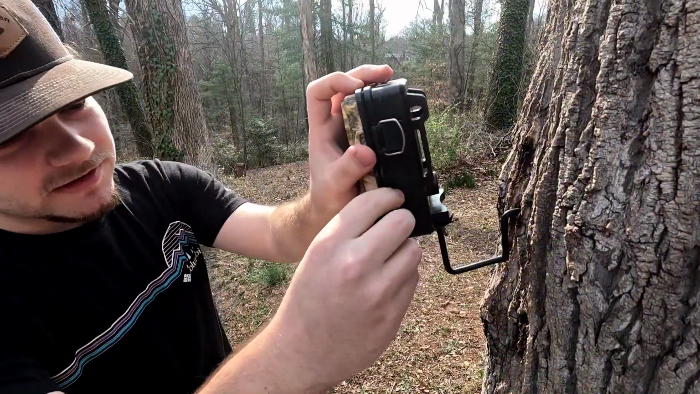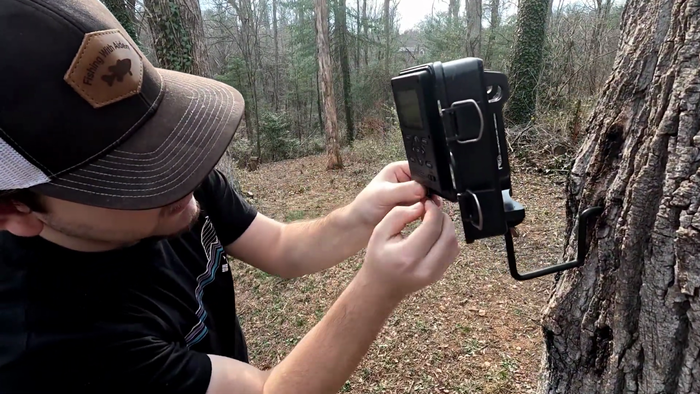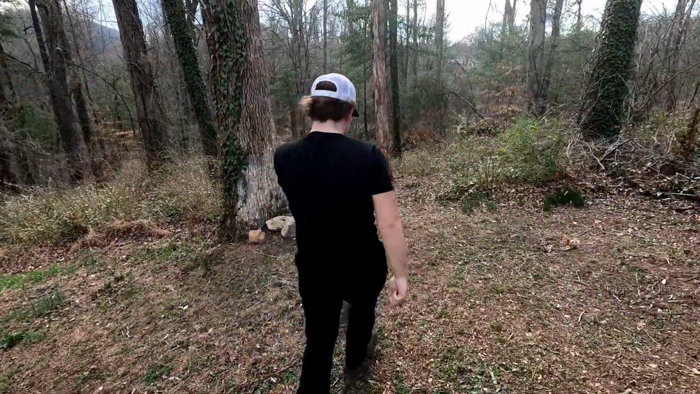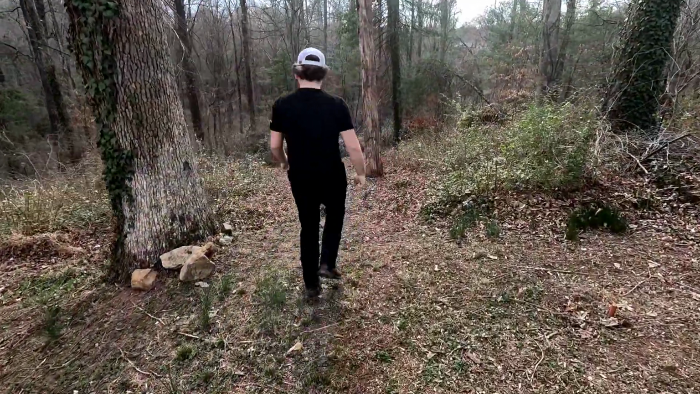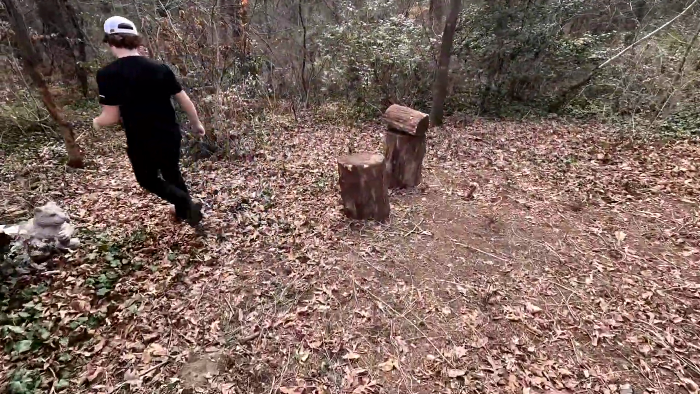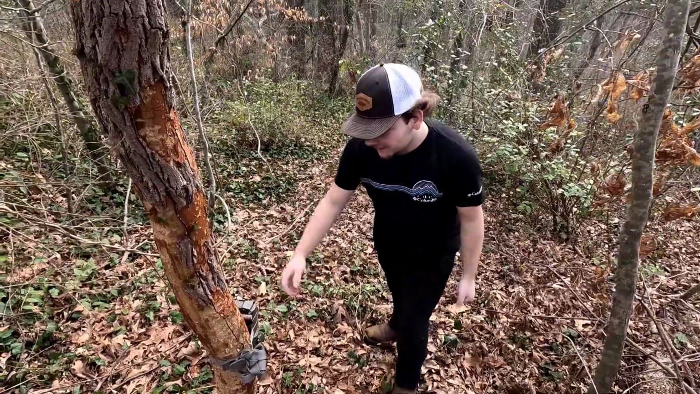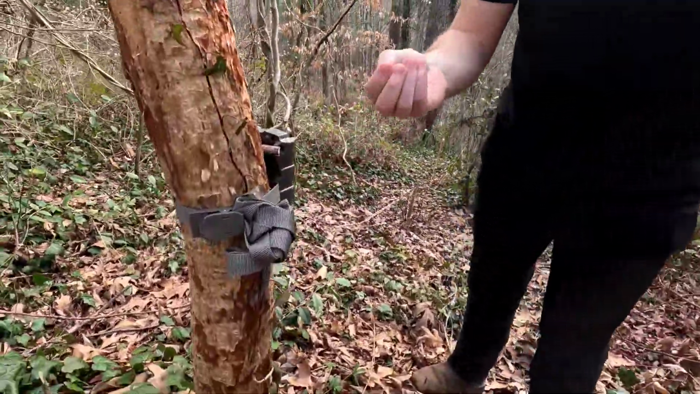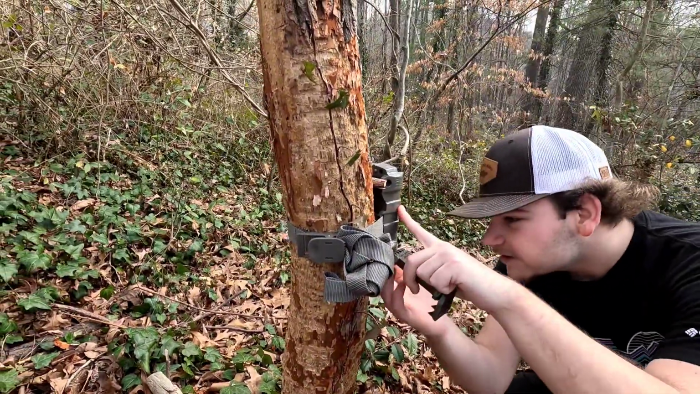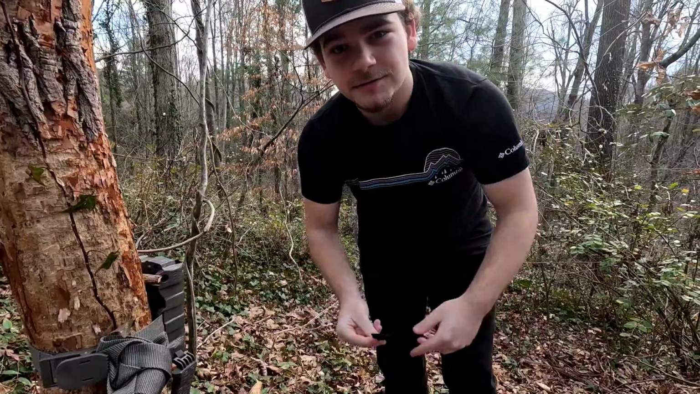All right, so this camera's still up. We're gonna pull the SD card out of it. There it is right there. So now let's go find the other camera. All right, so here's the other camera right here. It looks like there's been like some bark chewed on it. It's weird. Let's go ahead and pop this SD card out. All right, so there we go. We got both SD cards, so let's go react to them.